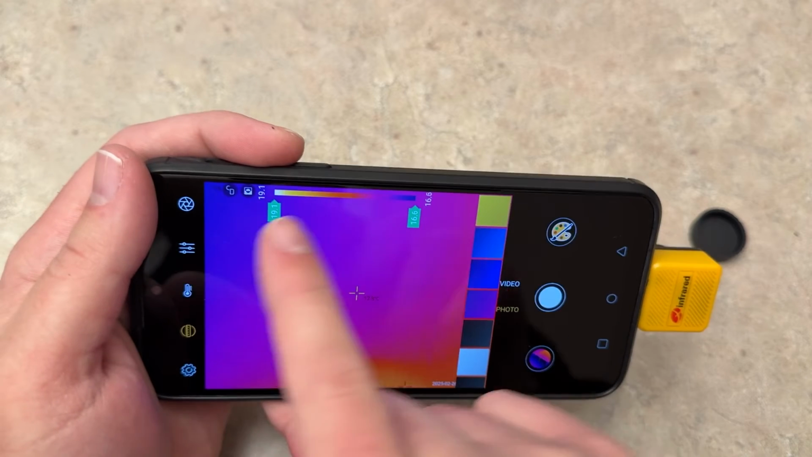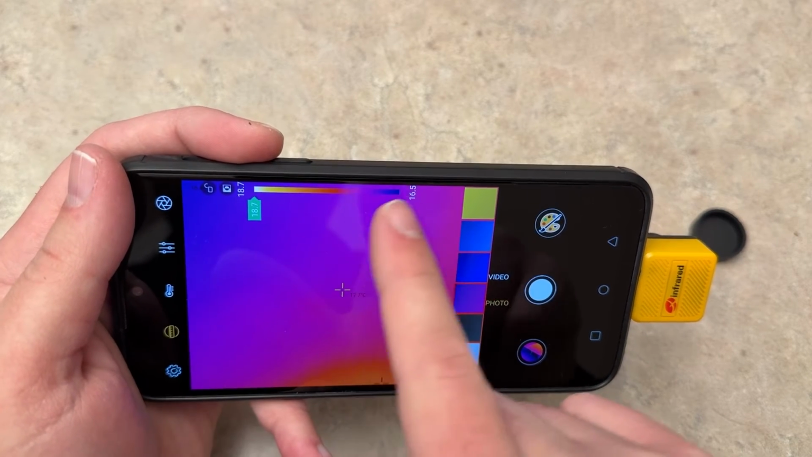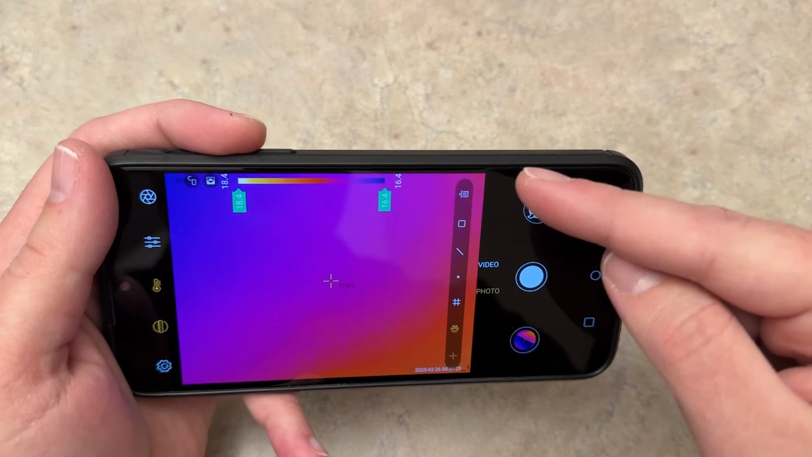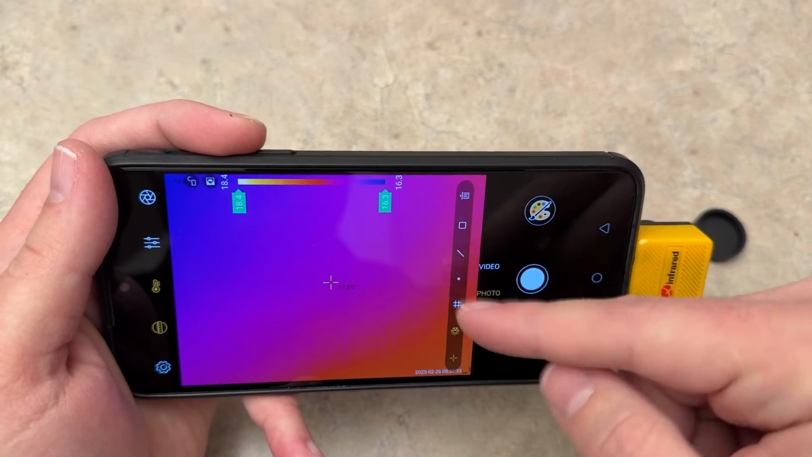You also have this color slider here. You can turn that on and off by clicking this button here if you want to see a color range for temperature. You can also click this button here to get a wide array of options as well, so you can kind of flip through those.